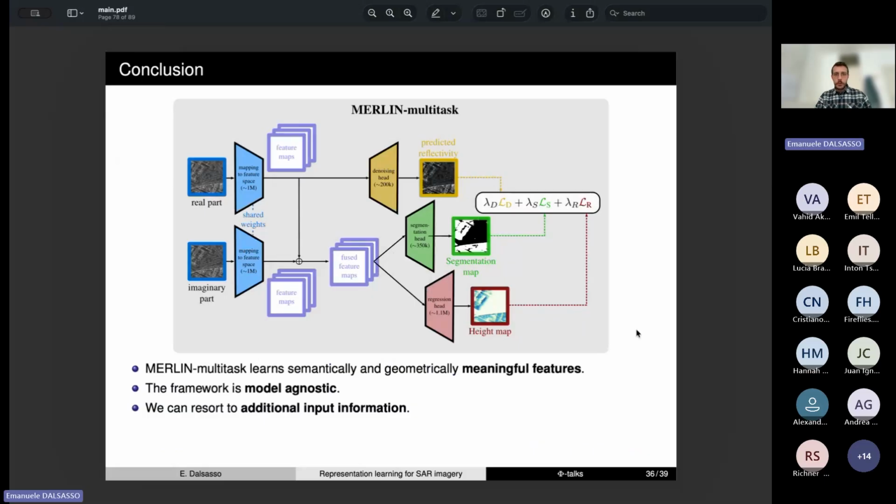So just to conclude on this second part, we have demonstrated that MERLIN multitask can learn semantically meaningful and geometrically meaningful features. What we propose is a learning strategy, so it is independent of the specific architecture and of the specific encoder that you use.